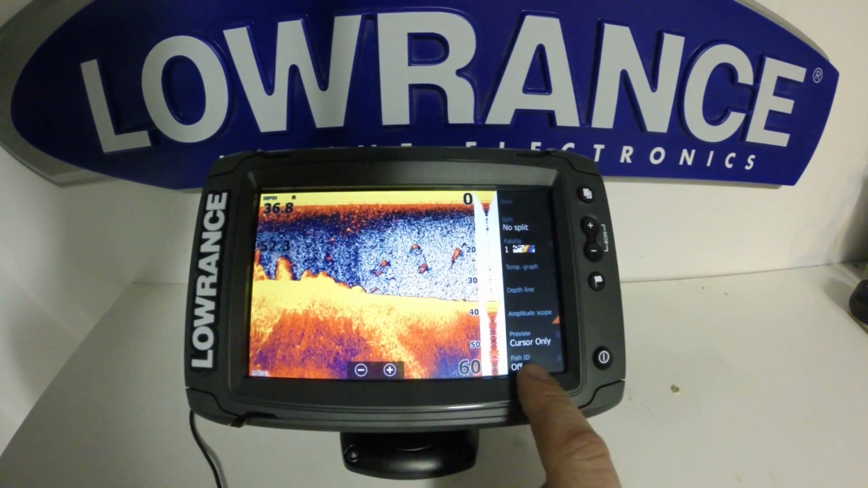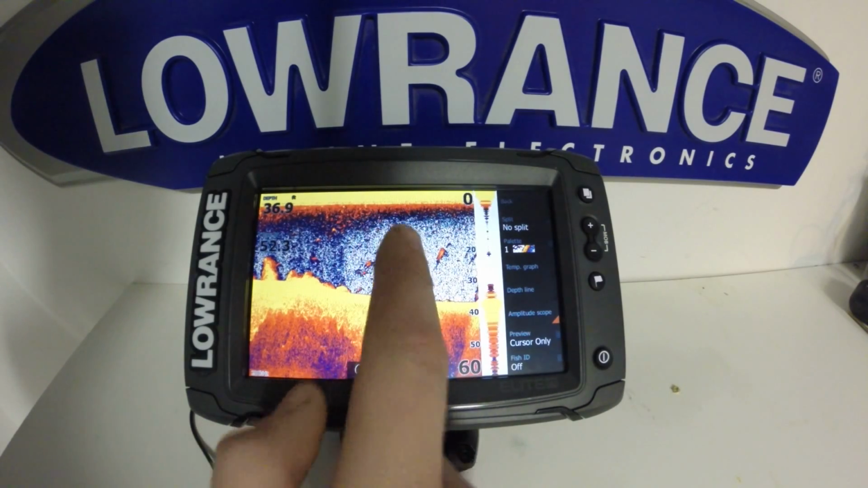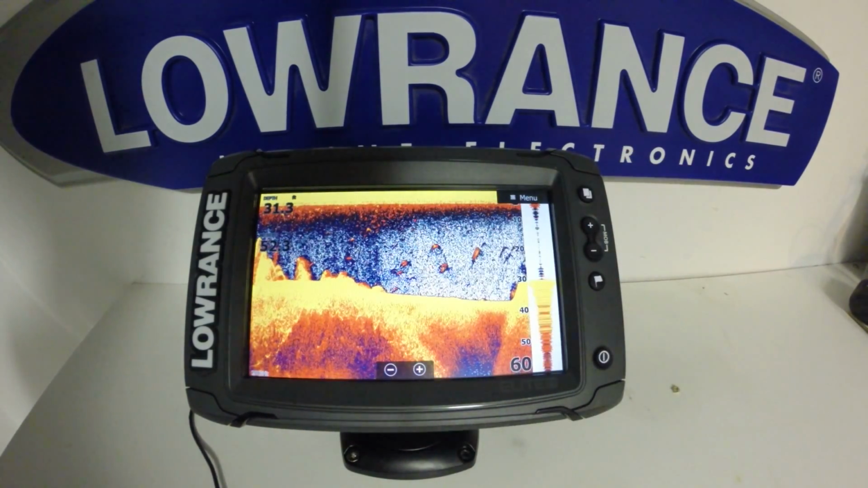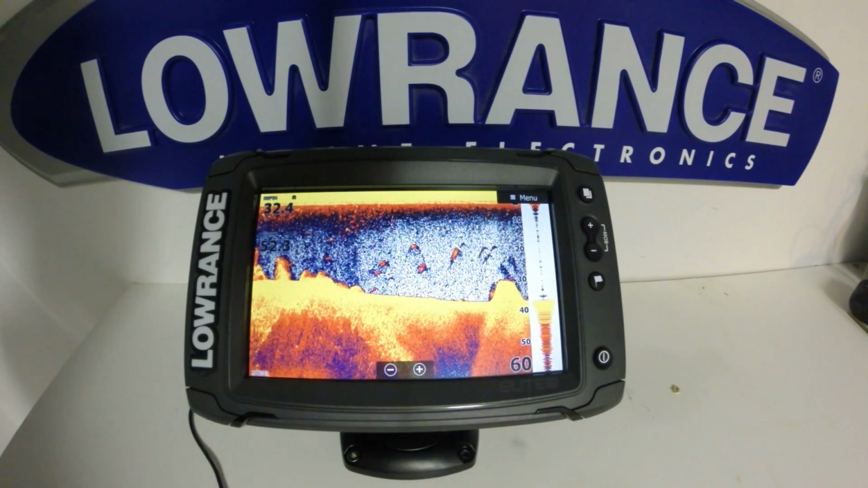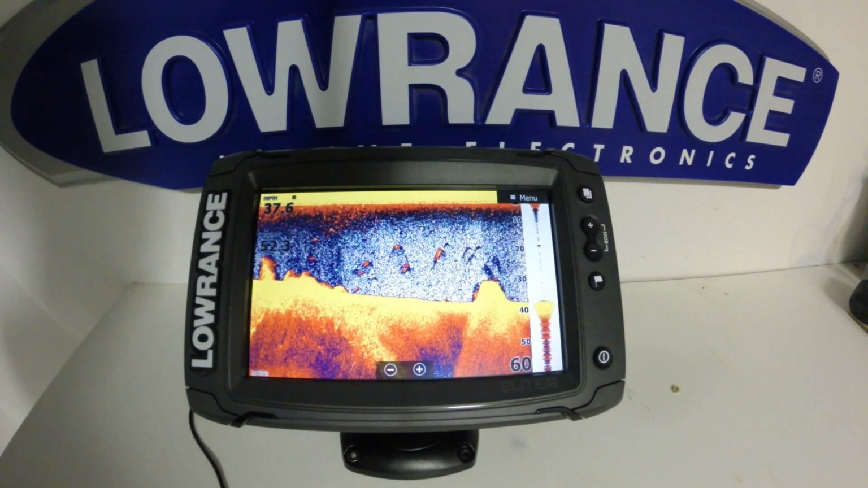Fish ID, you're going to want to have turned off on a unit like this. You're definitely going to want to learn how to read the arches in order to give you the greatest detail on the sonar. So that's a brief setup on the sonar. You can fine tune your settings as you wish and as you're fishing, but that's going to get you in the ballpark to have a unit perform very well out of the box.